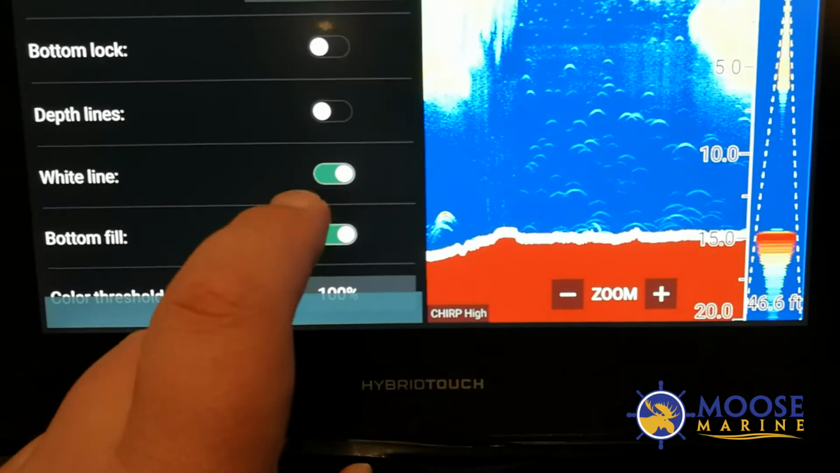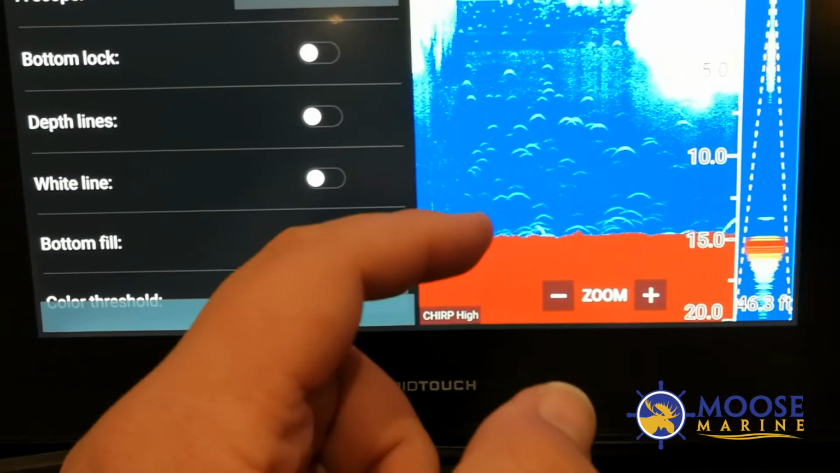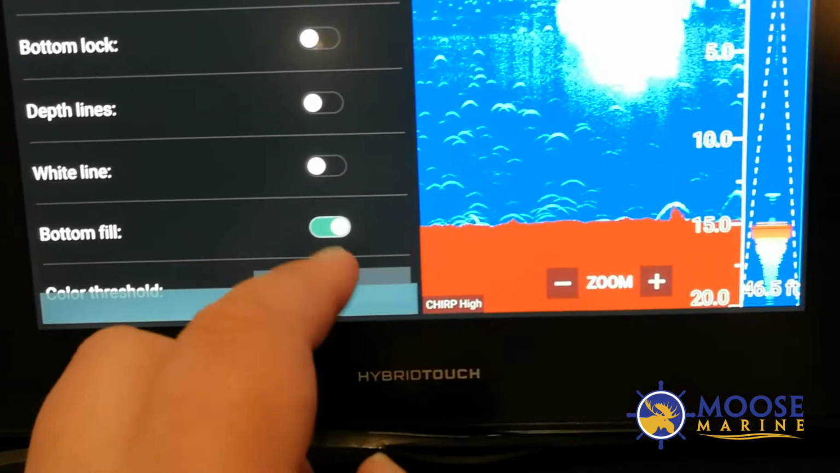Bottom fill fills in the bottom, so it takes that hardness line and basically just fills everything below it. So if you're not interested in the bottom, want to focus on things on top, it makes it a little bit clearer.